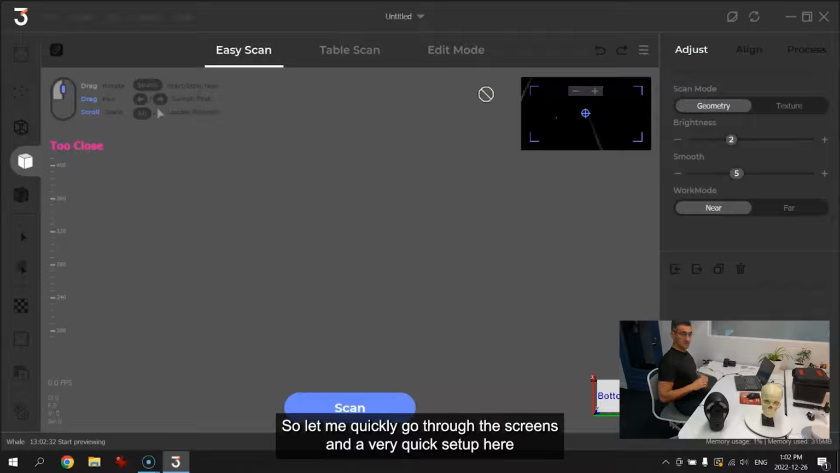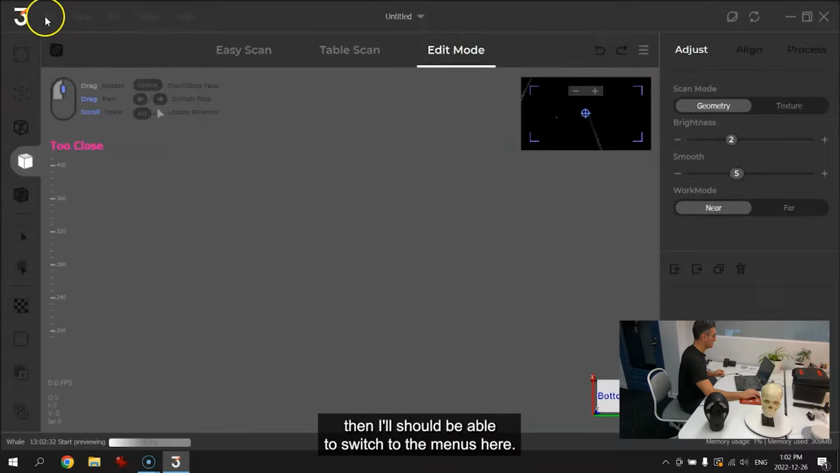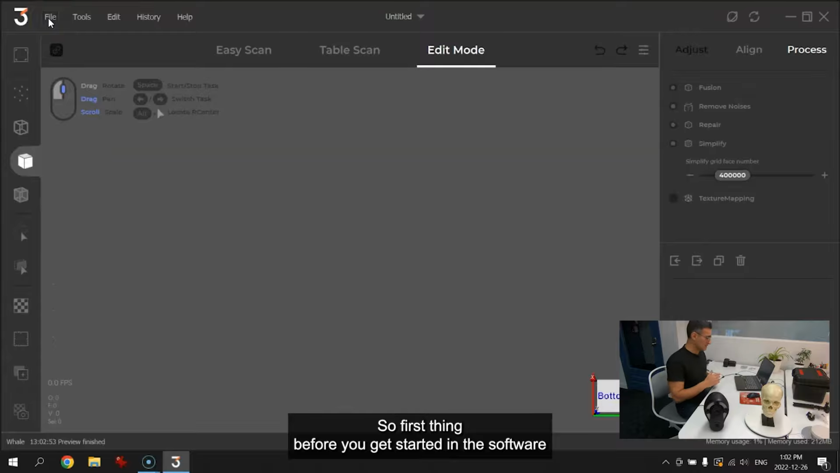So let me quickly go through the screens and a very quick setup here, because one thing that I found is, let me go to edit mode here, and then I should be able to switch to the menus here. So first thing before you get started in the software, and this got me at the beginning, was you have to choose the right scanner. So originally I thought you just plug it in and get going.